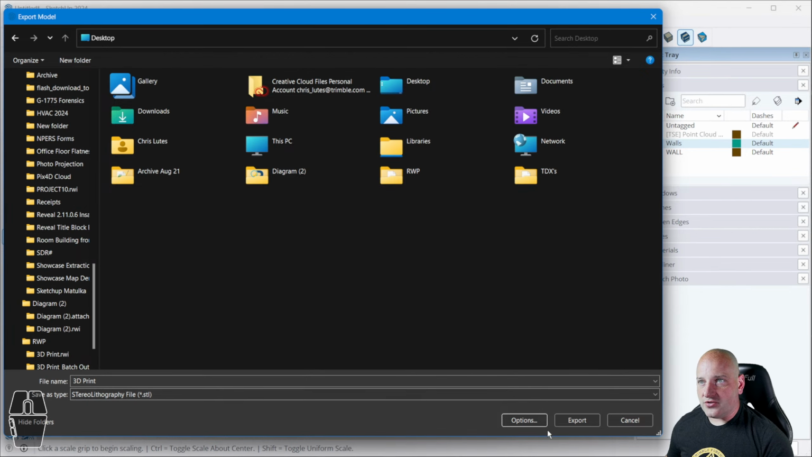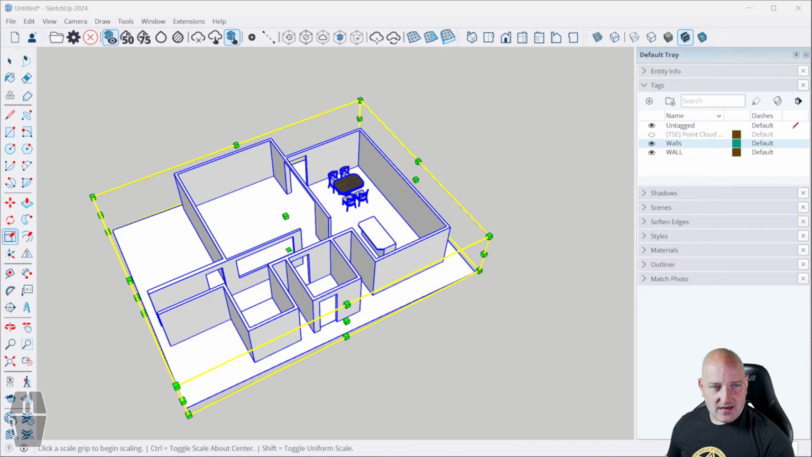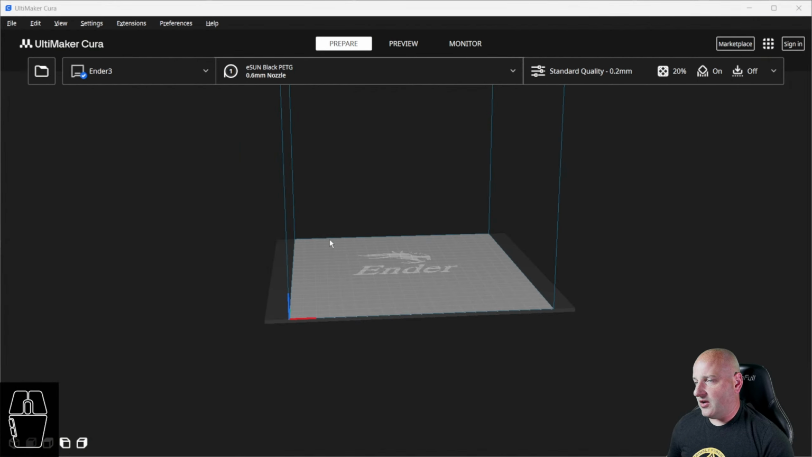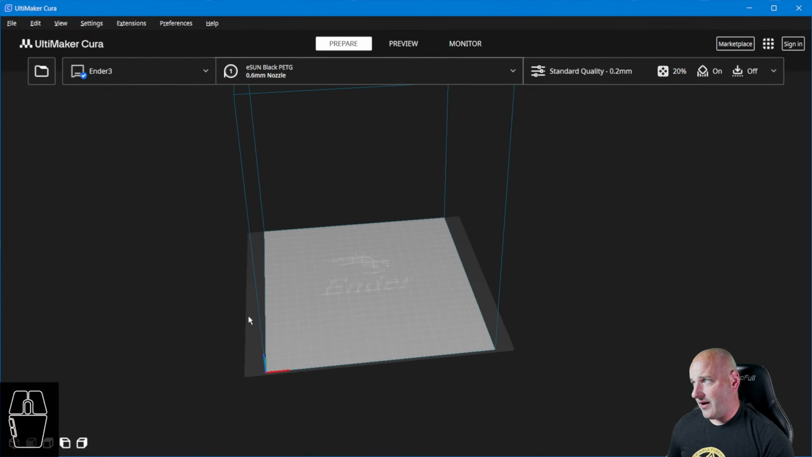Okay, and I'll just dump this on my desktop and hit export. Now this will export it as an STL or stereolithography document. Next, I'm going to go to my slicing program here. For example, I am using Ultimaker's Ultimaker Cura for the slicing program. Your slicing program may vary.